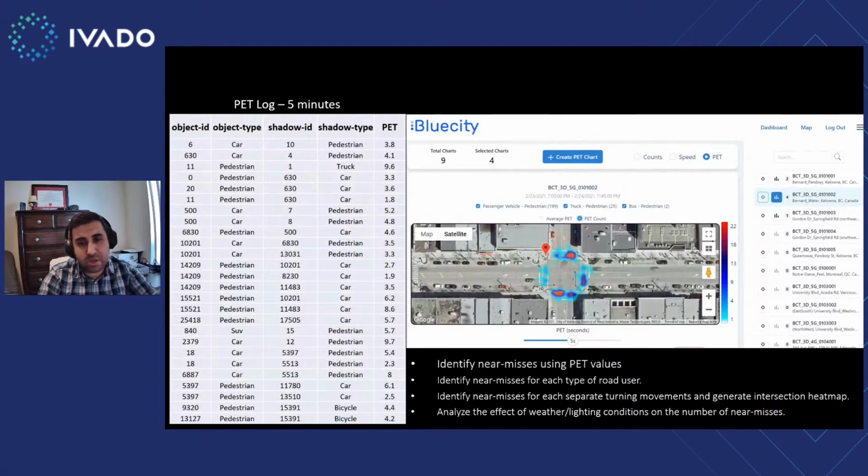Our safety analysis engine stores all these PET values based on their timestamp, type of turning movement, and class of the object involved in that conflict. Then the user can visualize that information in our dashboard using an interactive heat map with filtering options based on the type of road users and turning movement, to get more details about the root cause of the conflict at the intersection. Then the user can proactively identify high-risk intersections and plan to solve the safety issues.